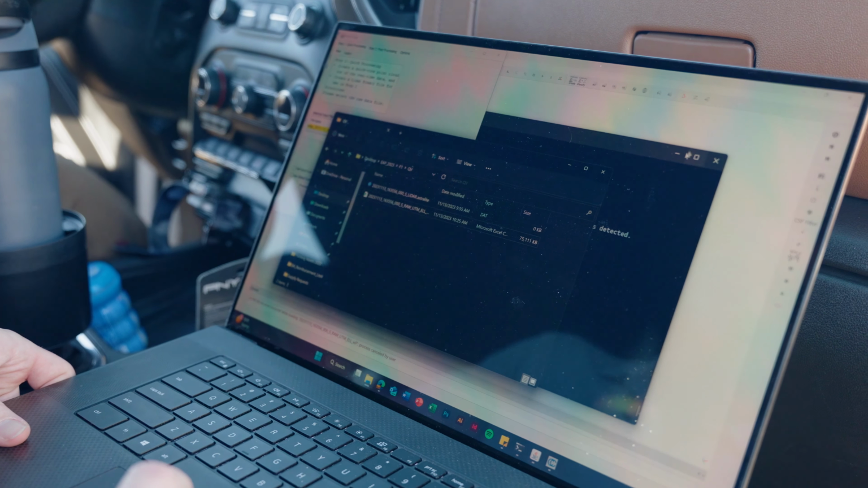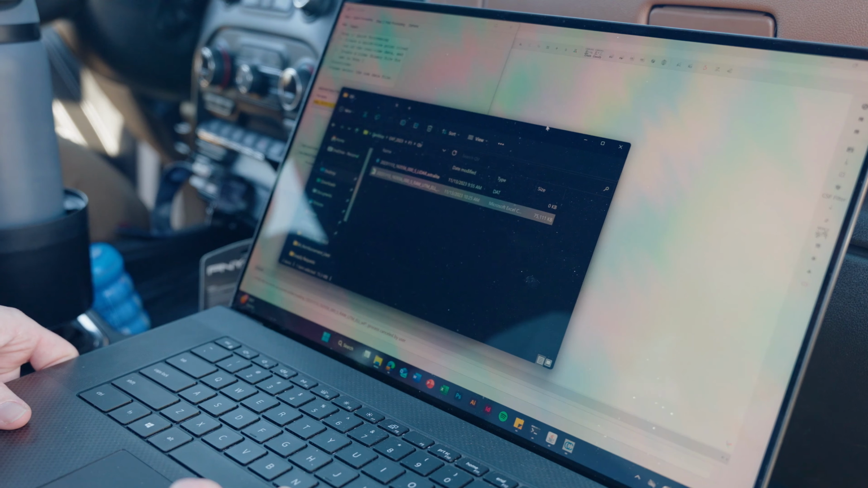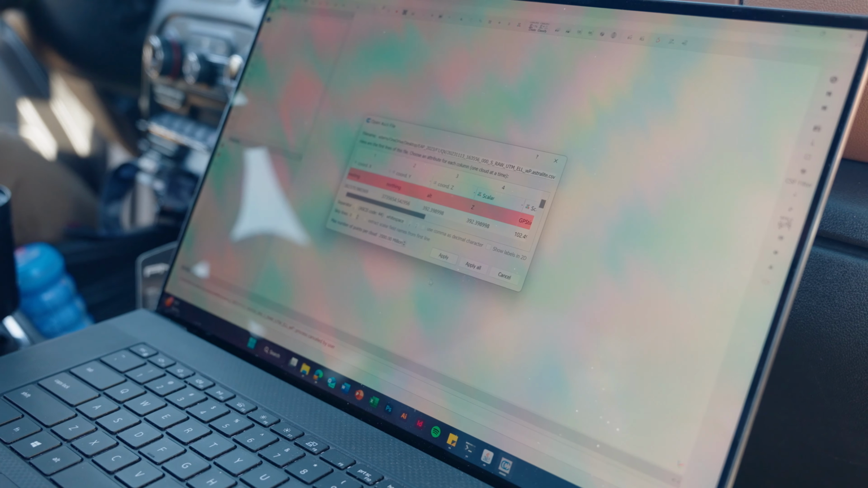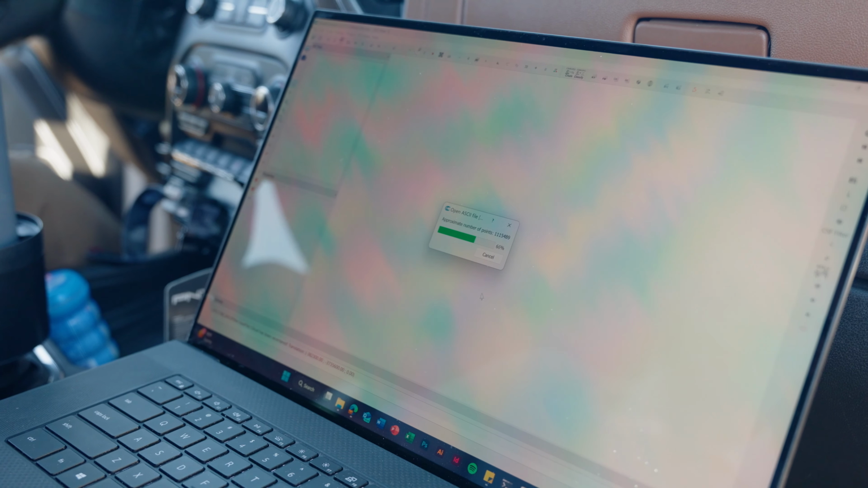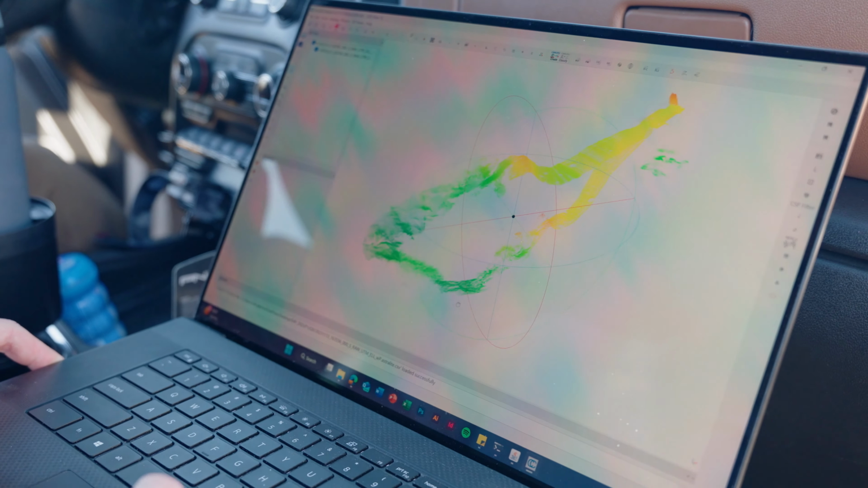So what we're gonna do is minimize this window. We're gonna take that UTM file and load it into our visualizer, which is CloudCompare in this case. It's looking at all our scalar fields. It's generating the number of points. And here we have a rough view of our point cloud from our test flight.